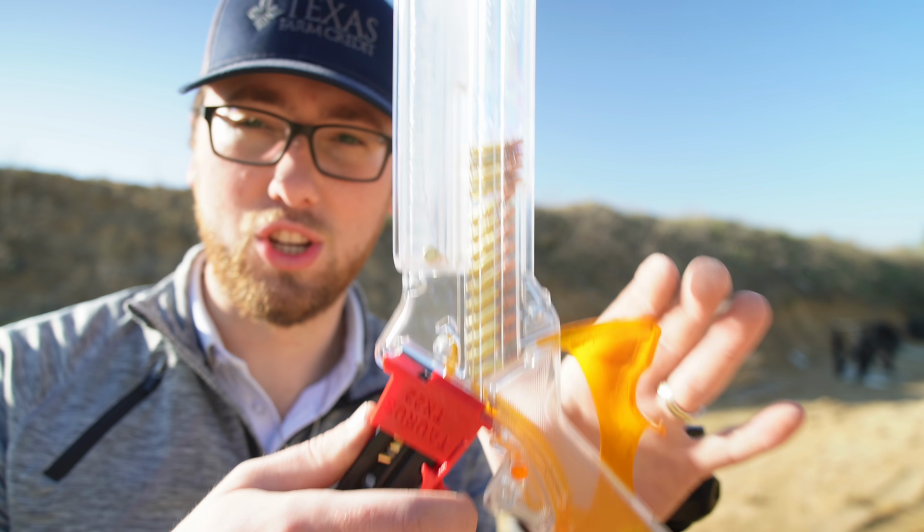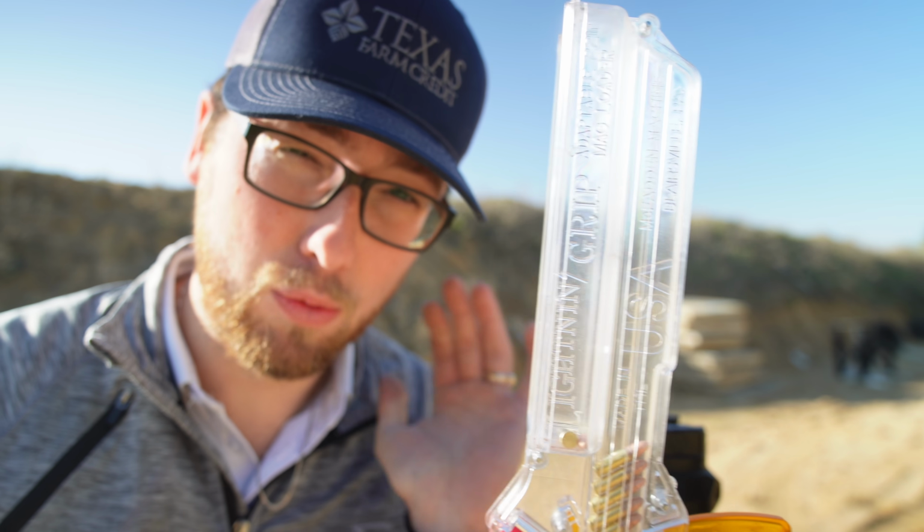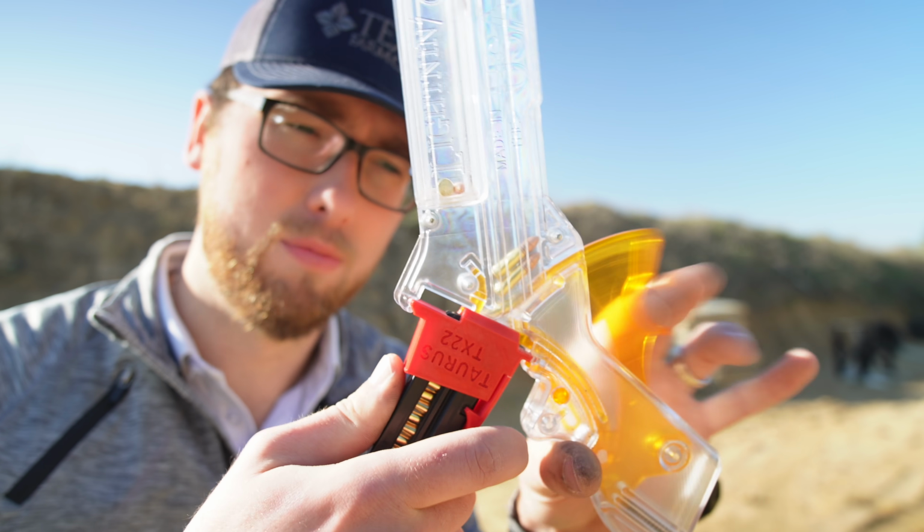Hopefully this is good. I'm just gonna shoot a burst and see if it still groups consistently or if it moves higher or lower. One more little product spotlight. This is the McFadden machine speed loader. This saves me so much time and makes me waste so much more ammo, but it's so worth it.